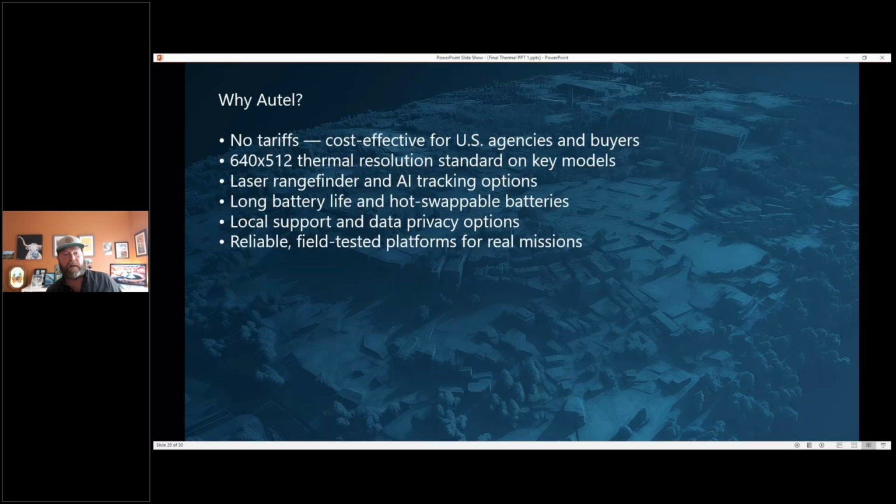So a good thing about Autel, no tariffs. It's a huge thing right now, especially for U.S. agencies that are getting banned from certain products. So that's a big selling point.